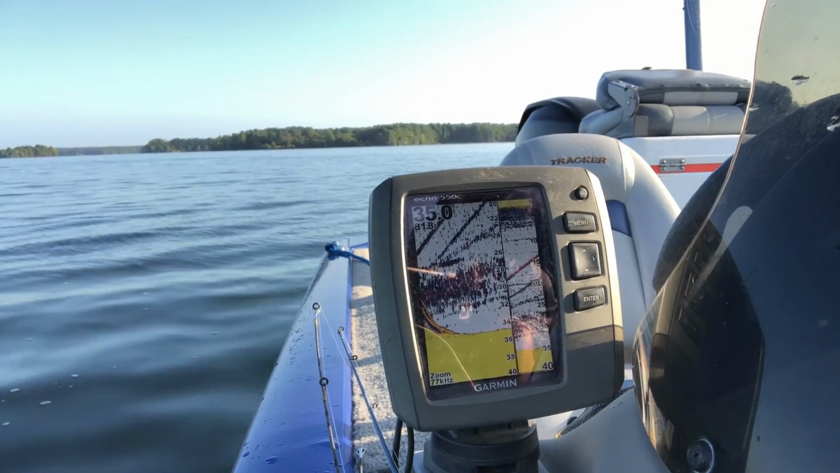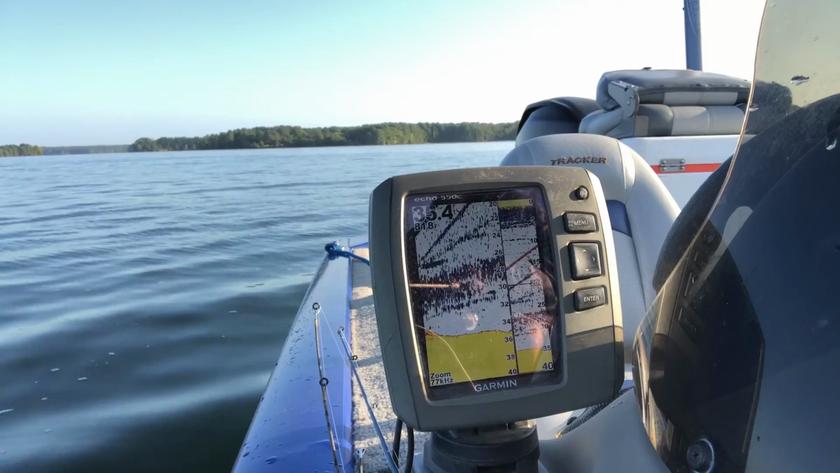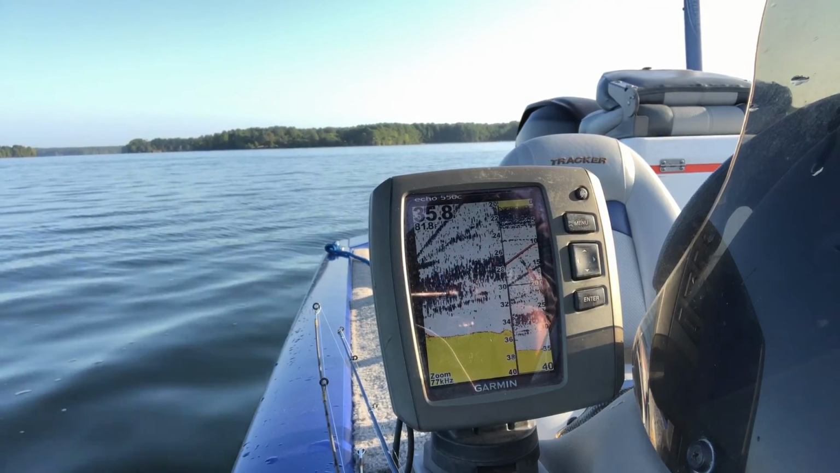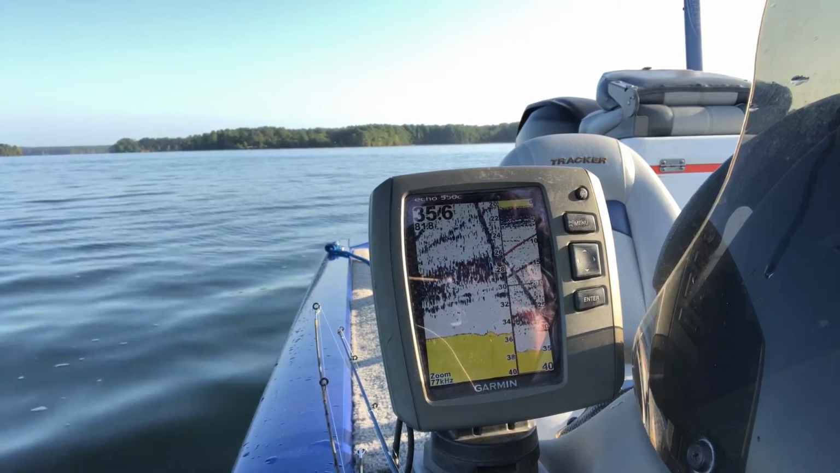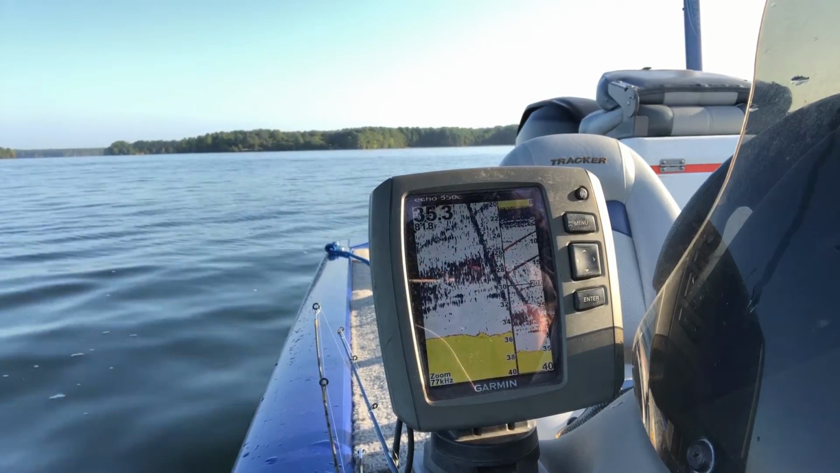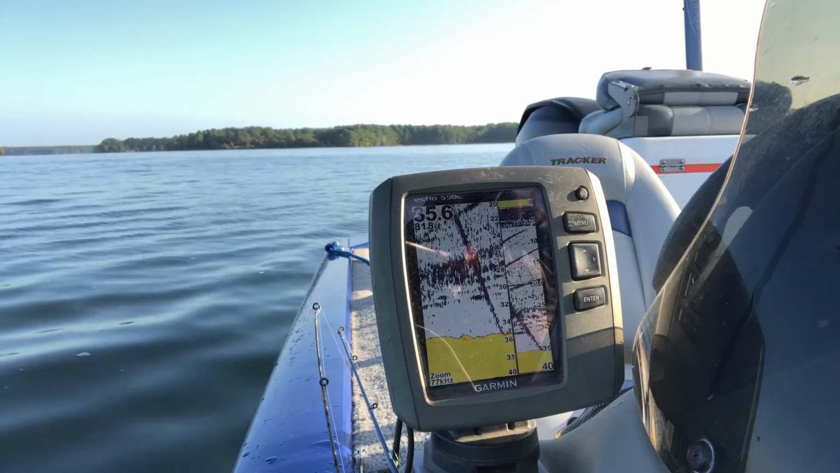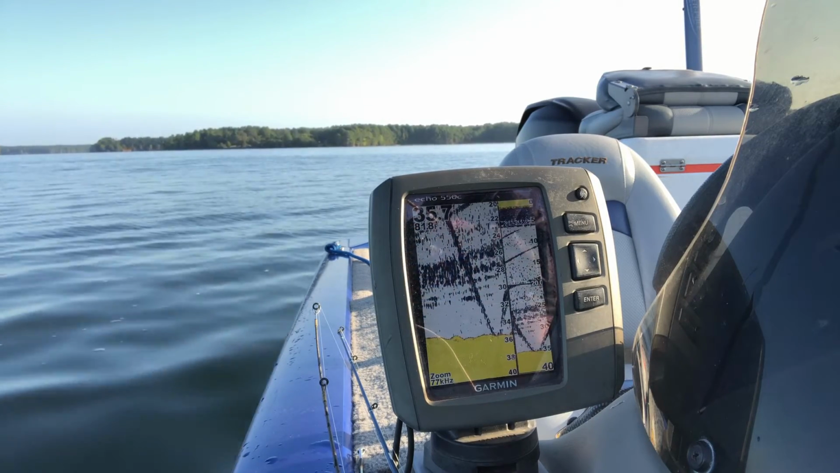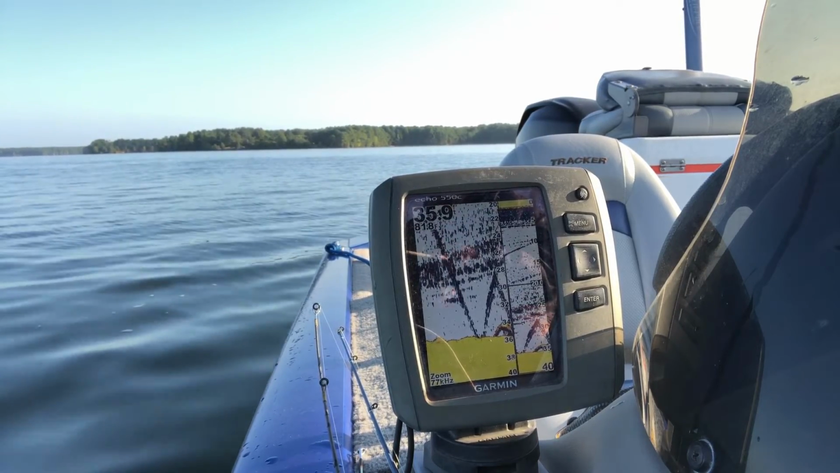Okay, we're gonna do that again. 35 foot of water, looking at the left screen. Right screen is top to the bottom. You see that line going down, purple looking line going down. That's my bait going down. Okay, when it gets to that left screen on the bottom, when I go to pull it up, you watch the yellow come off the bottom. When they start stirring up, they're coming up.